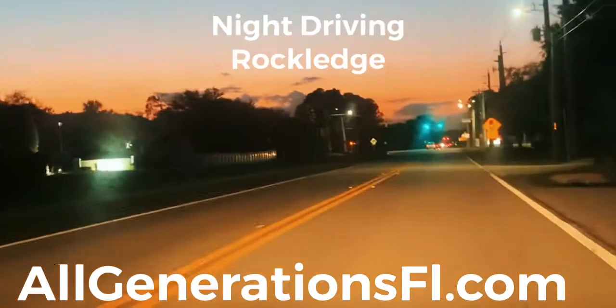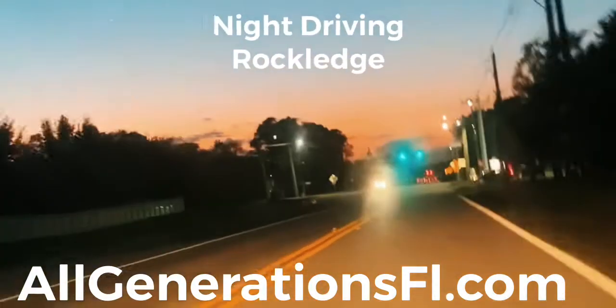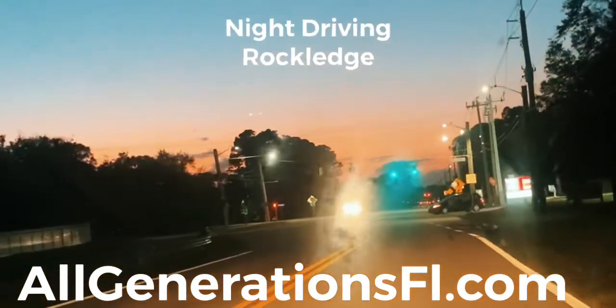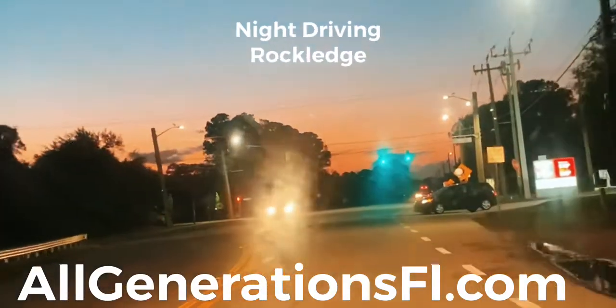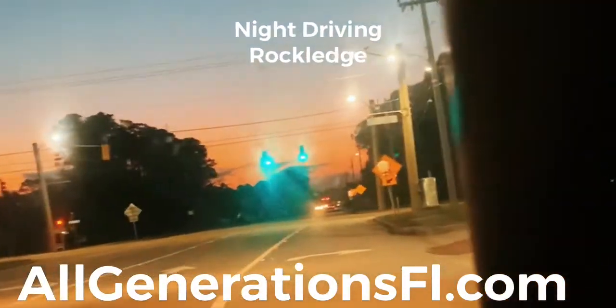Okay? So here we go. It's a right turn, so you're going to be getting a right turn signal up, okay? See the merging lane and the car coming out. So slow it down a little bit more. They're waiting for that left car to be clear. Okay, keep going. Bad driver.